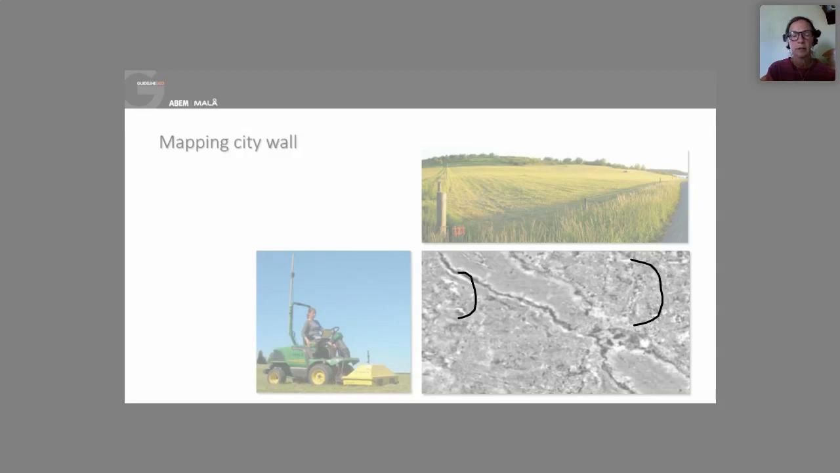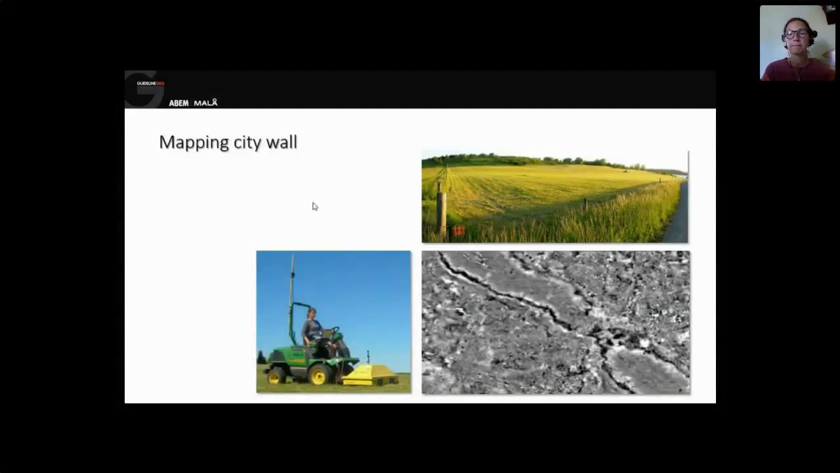Let's turn the whiteboard off. And this is the city wall of Birka, a Viking Age village outside Stockholm. So here the multi-channel radar was used to actually map the city wall.